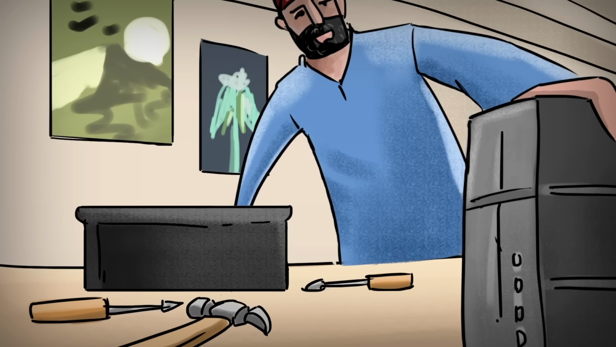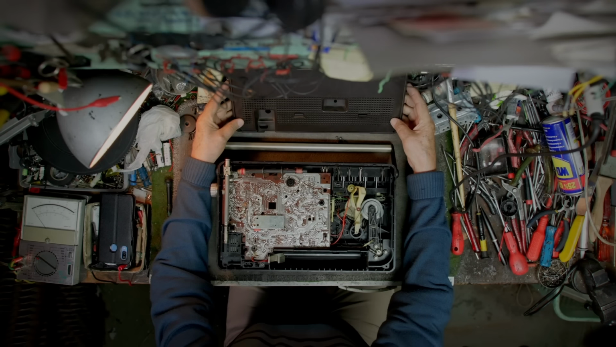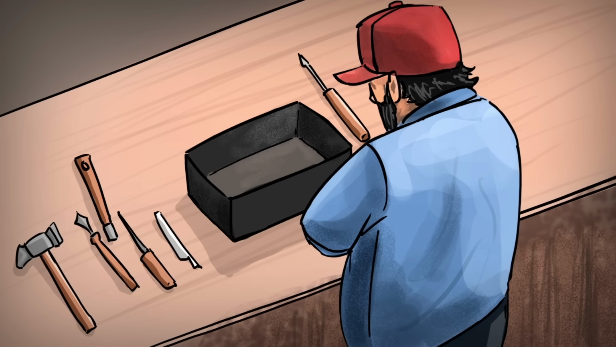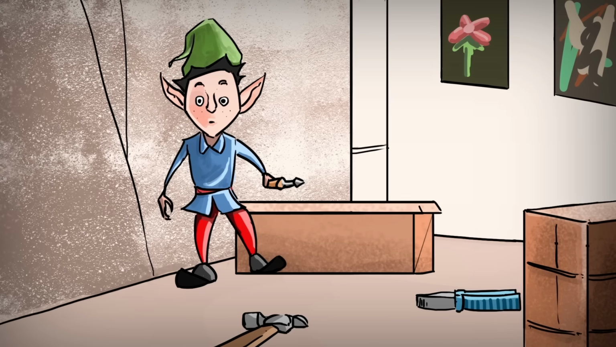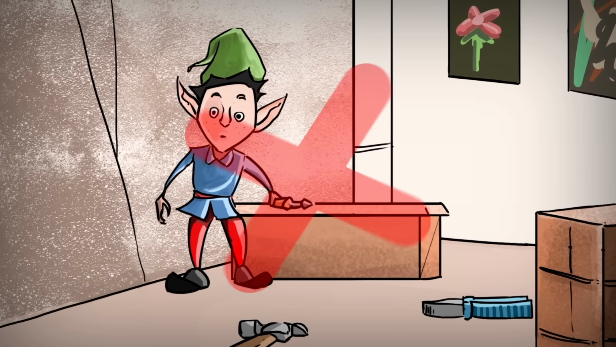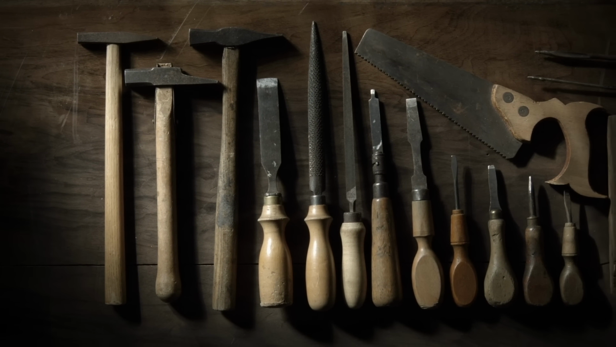A 72-year-old retired English electrician set up a trail cam in his shed after he believed someone was playing a prank on him. He kept finding tools he'd left out on purpose had been mysteriously tidied away by next morning, even though he lived alone. Was some strange helper breaking into his shed and cleaning up? Nope, even stranger. What he actually found was that a resident mouse was responsible for his tidy workbench, inexplicably heaving his tools back into the toolbox every night.